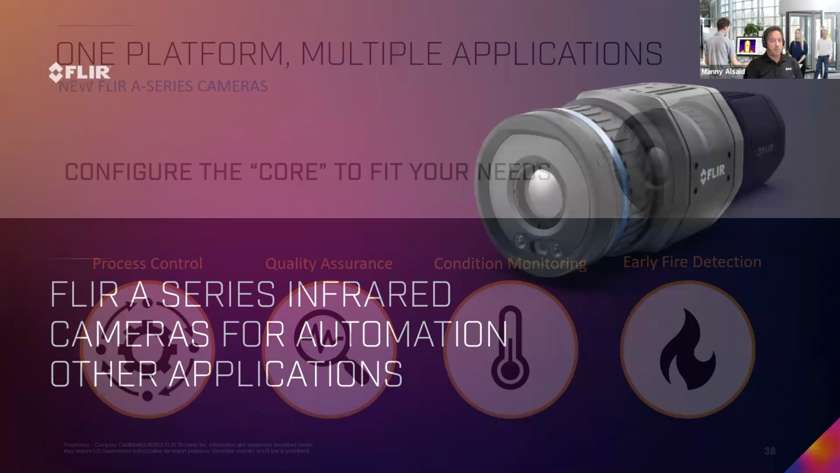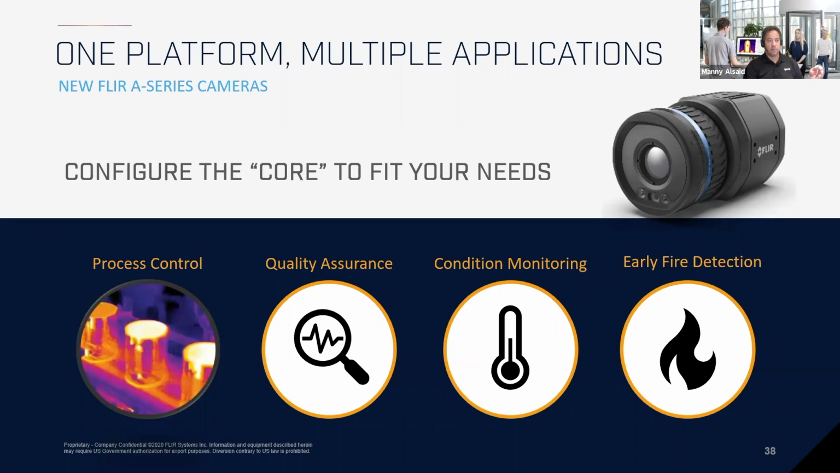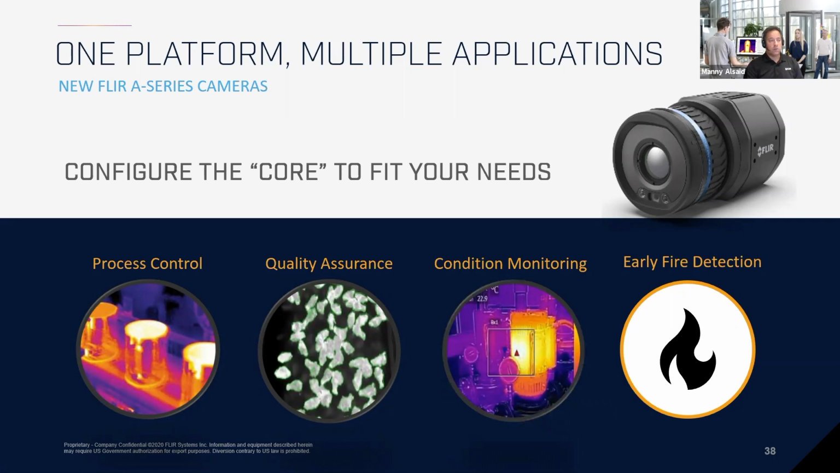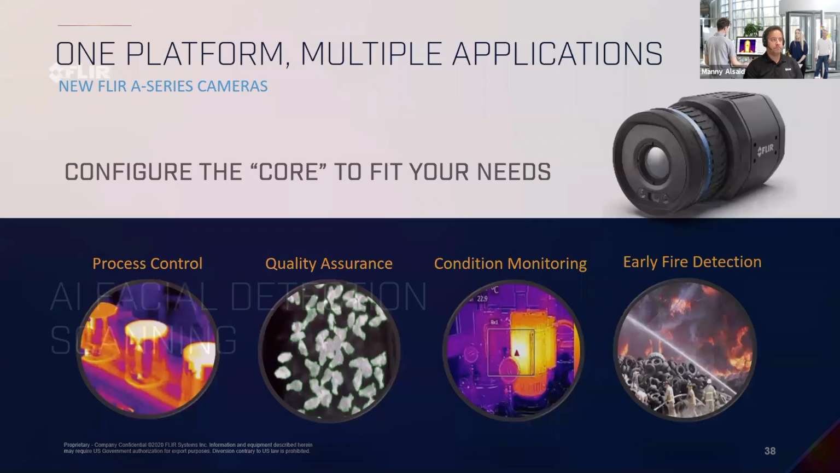For the fixed cameras, in typical times, they're used for process control, looking for whether something is glued or unglued, cooked or uncooked. This is actually a picture of chicken wings. Condition monitoring: if you have something critical where you want to make sure the temperature doesn't change, you can send an alarm if anything changes. And then early fire detection. The one advantage of a thermal camera is that before there's any combustion, the camera will detect the temperature rise and send an alarm. So these cameras can all be repurposed for other applications later on in the future. You're not losing your investment for one application.